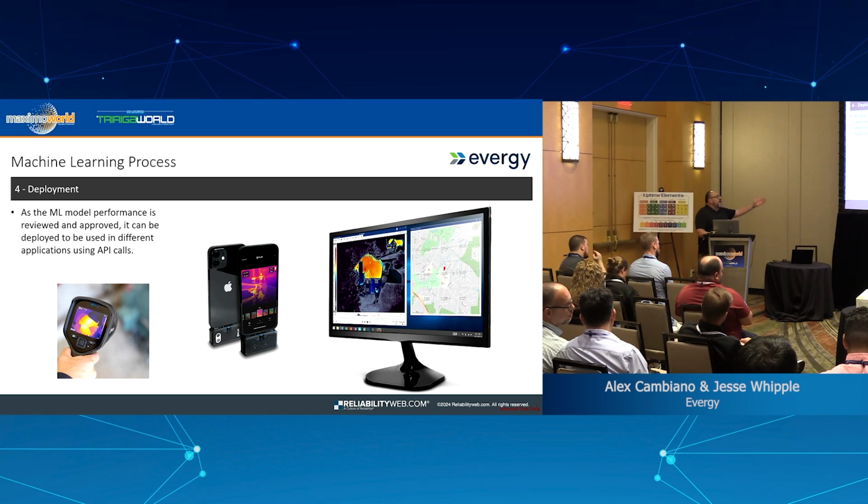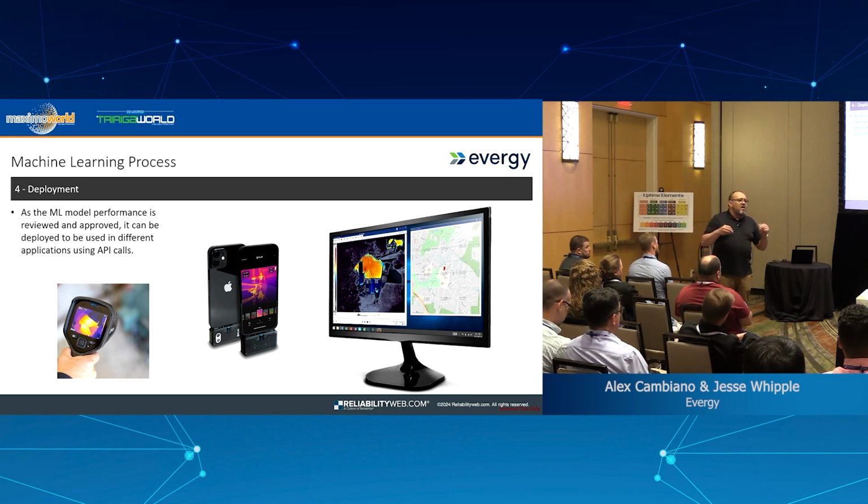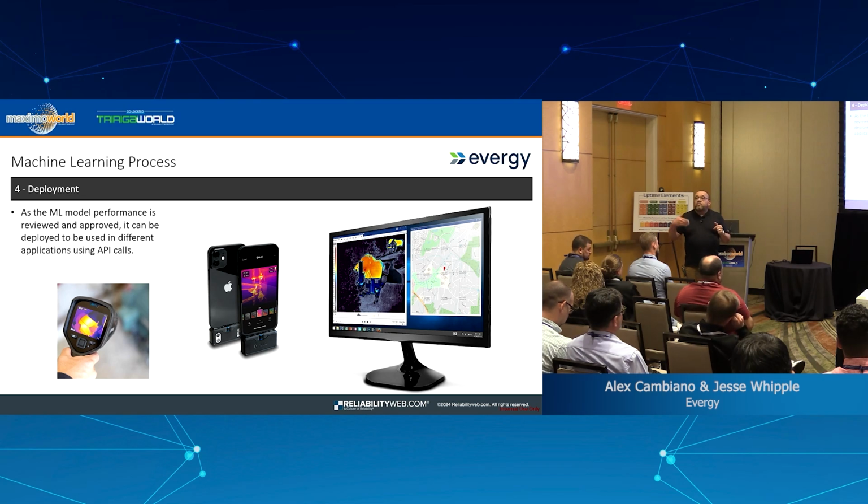And then deployment. As I mentioned, the system creates an API endpoint, so we can connect that functionality to pretty much any kind of system or application that supports API calls, right?